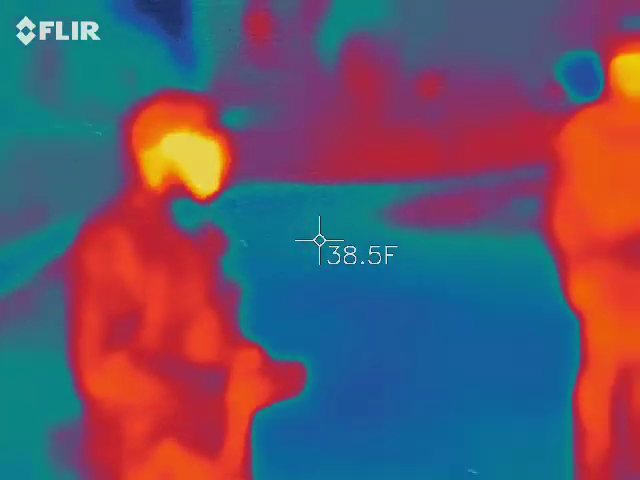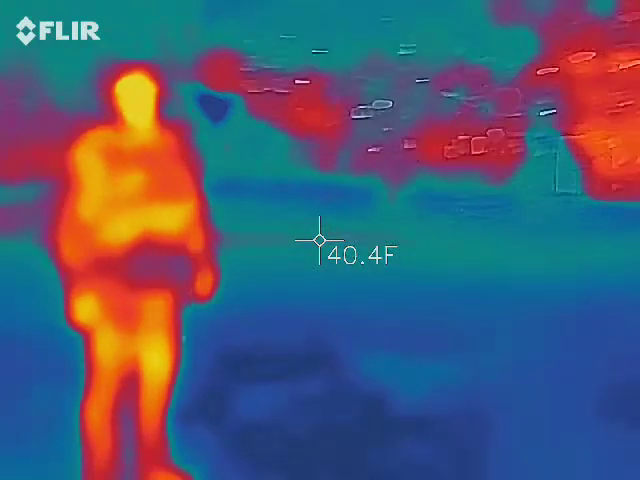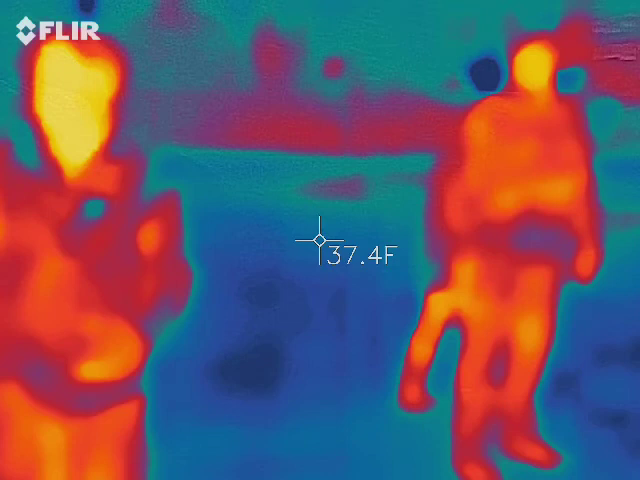I want to be able to rent it out to like college kids, so that way they can afford it. They'll just split it among 10 people. But they'll get all the equipment too, and I'll show them how to use it. It'll be fun.